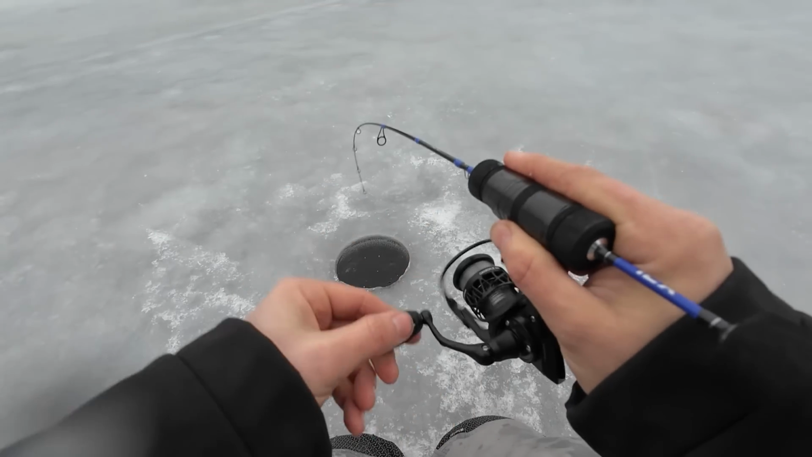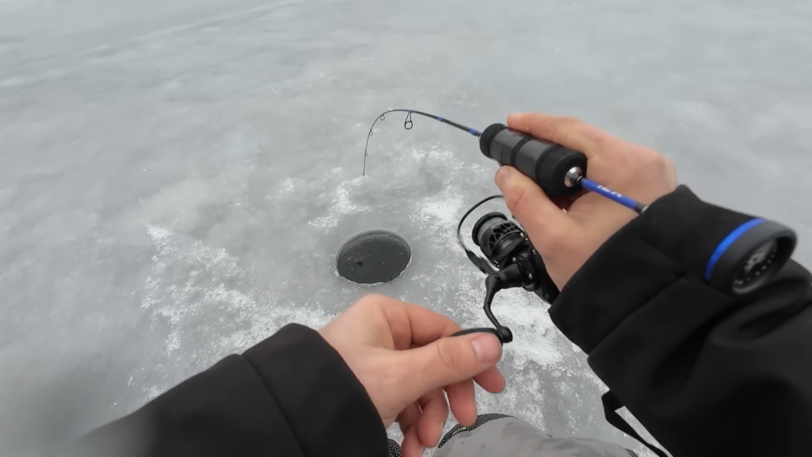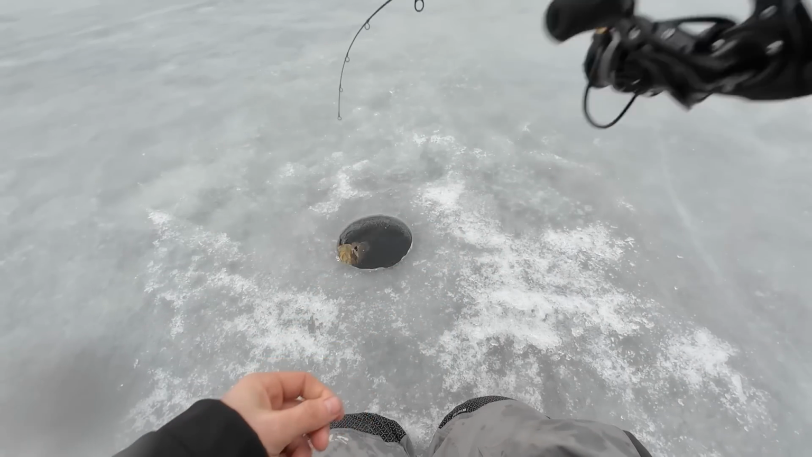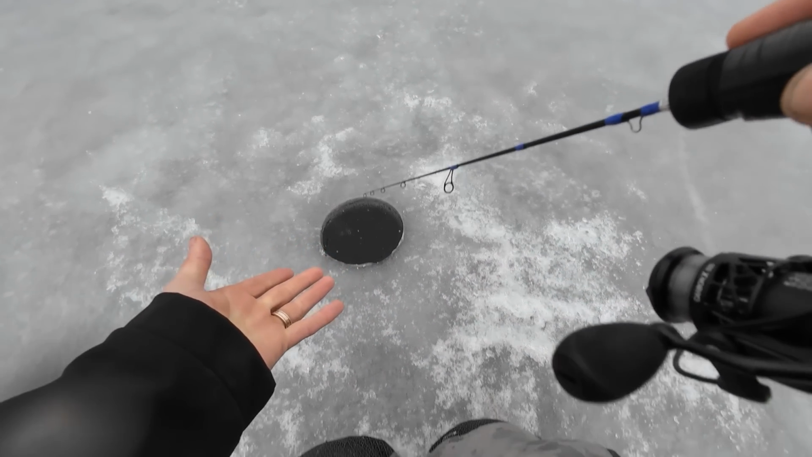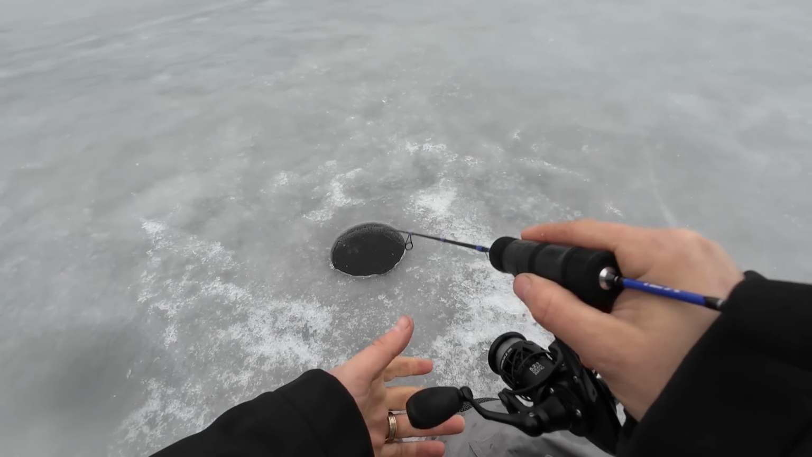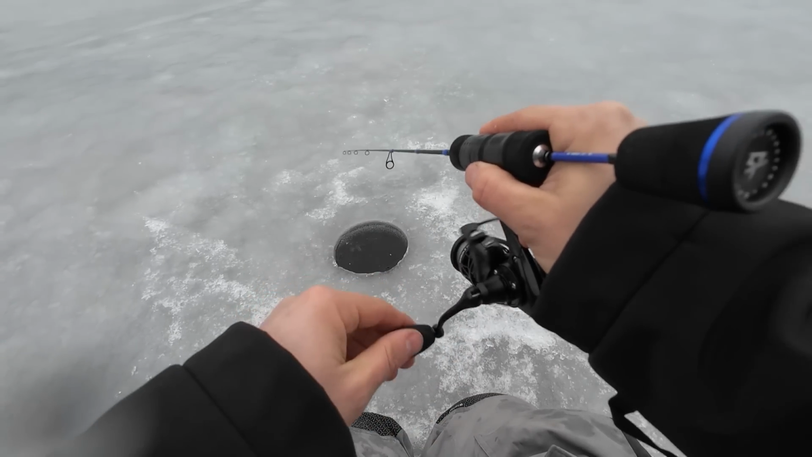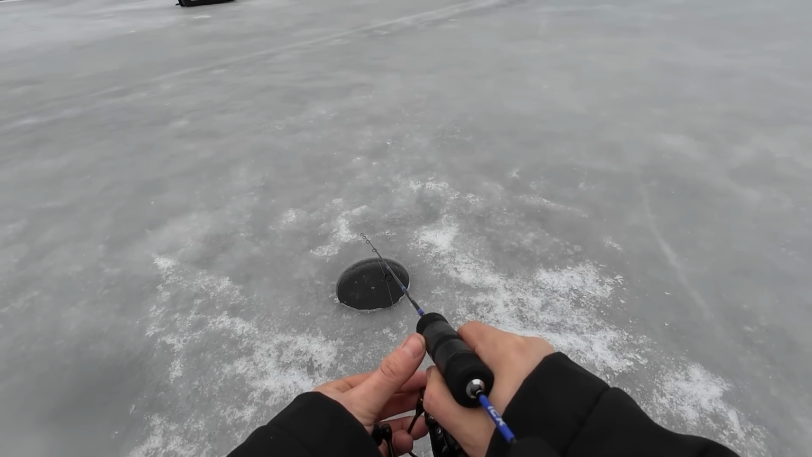Ooh, ooh. Like, look at that thing doing circles. Oh, that was a good one. That was an 8.5 or so. And when they do circles around a fishing hole, holy smokes. I've not had that happen many times. Let's see if we can do it again.